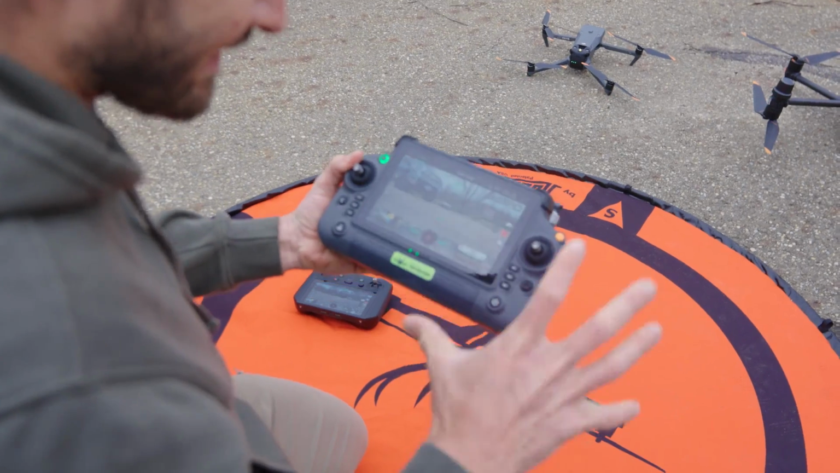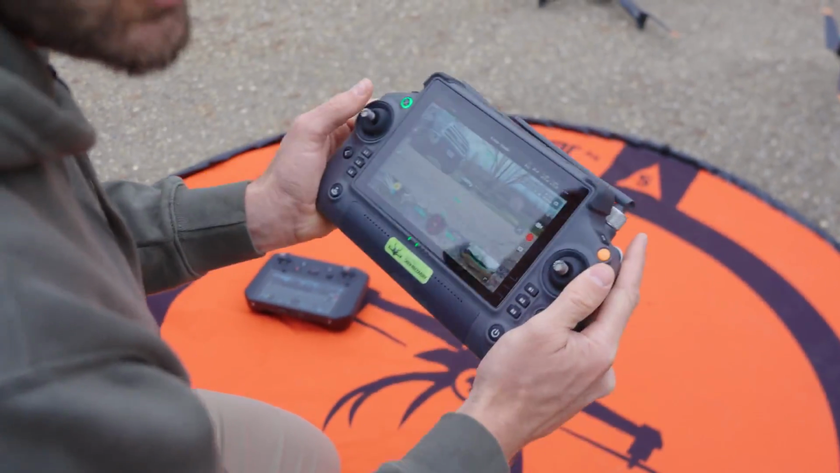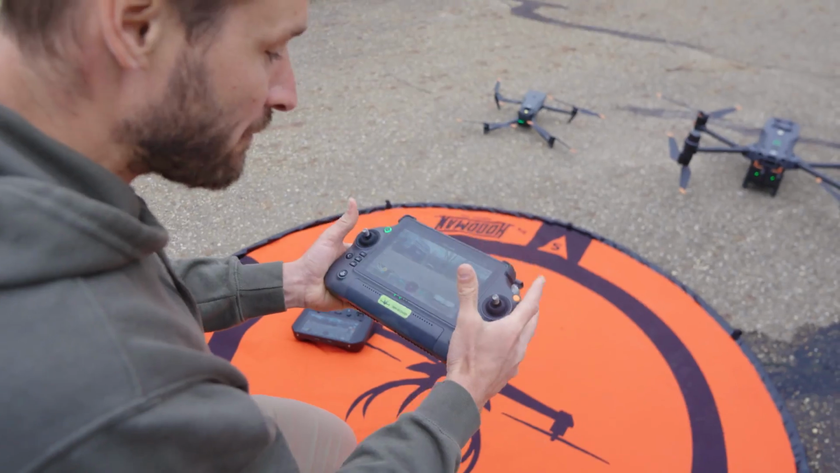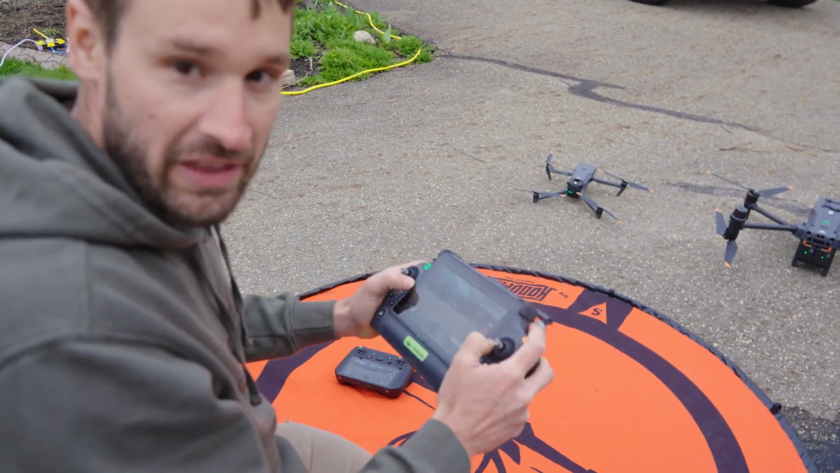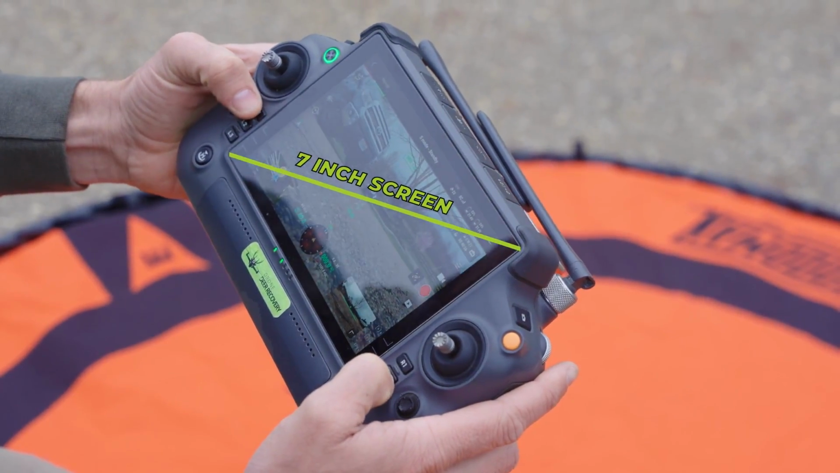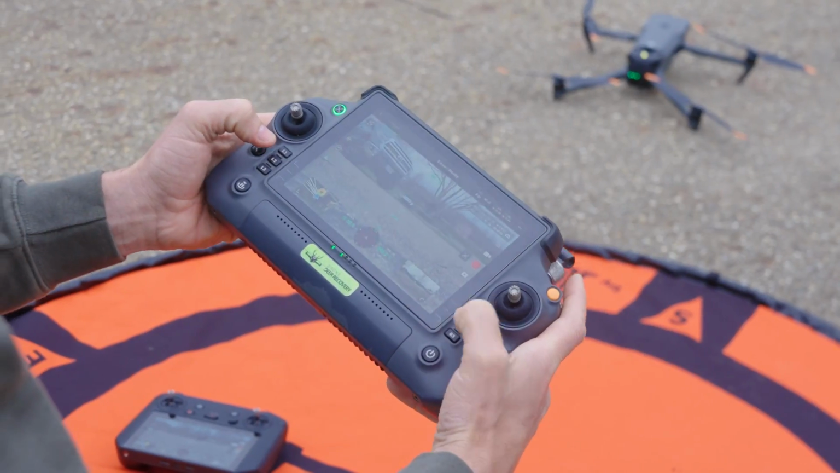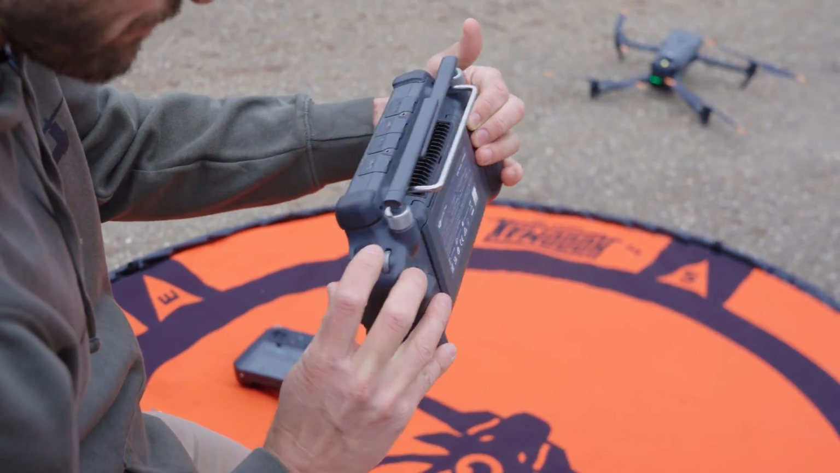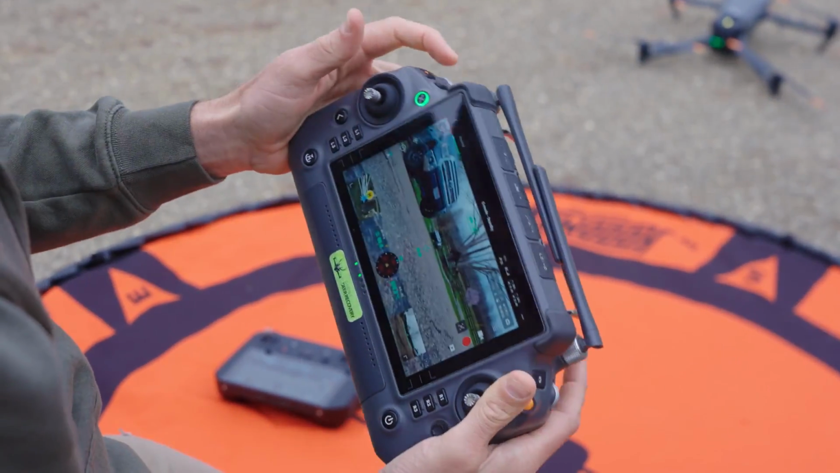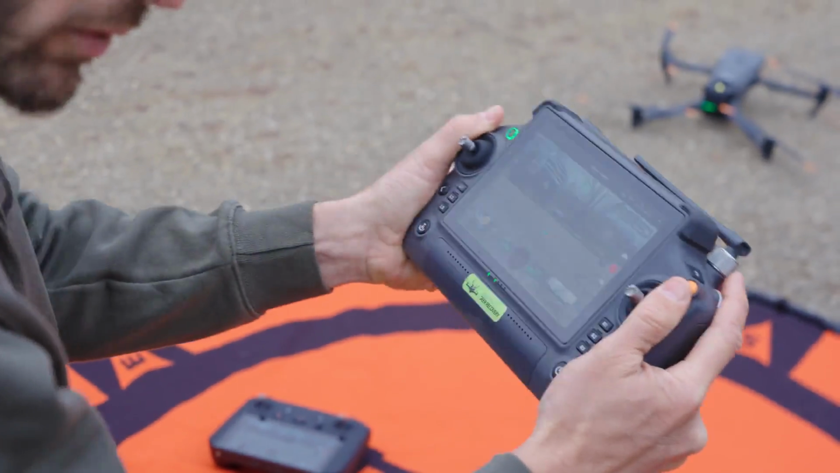Another big thing that I try to steer people to the M30T is the controller. It is just a beefy controller. When you have a hold of it, it just feels like you're there to do work. You got a 7-inch screen. You got all kinds of hotkeys you can have here. R1, R2, R3. I mean, everything's right where you need it. We got zoom in the back. We got the camera we can tilt to the side. We've got hotkeys here on the back. Everything is right where you need it.